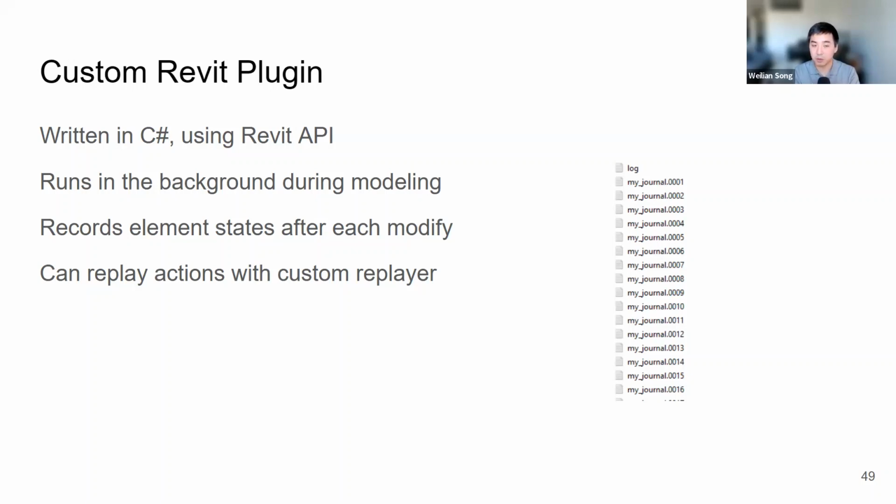And then we wrote a custom replayer to read that data, and we can replay the actions that the architects did. There were some other functionalities built in, like fail-safe checkpointing, because the modeling sessions can get quite long, multiple hours. So we don't want a bug in the middle to ruin the entire modeling session.